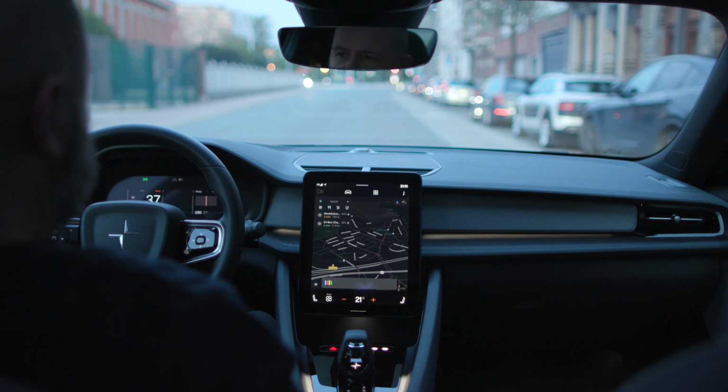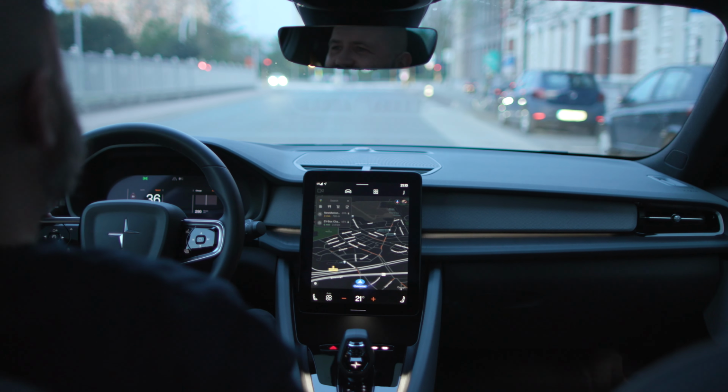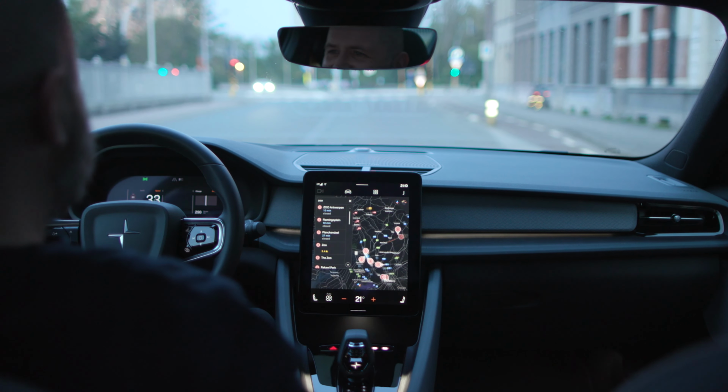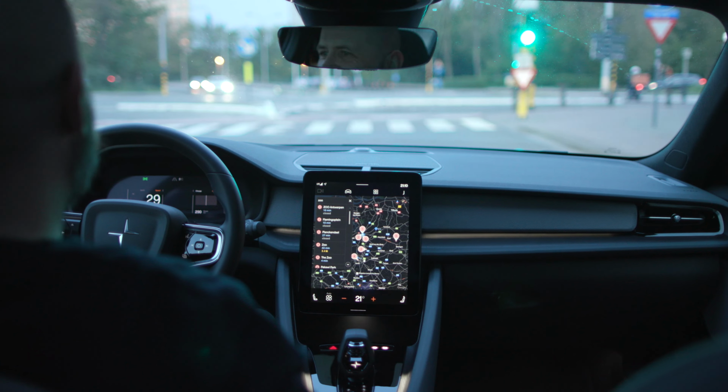Navigate to Zoersel. Zoo Antwerpen on Koning Astridplein is 1.9 kilometers away. Should I add that destination? No.